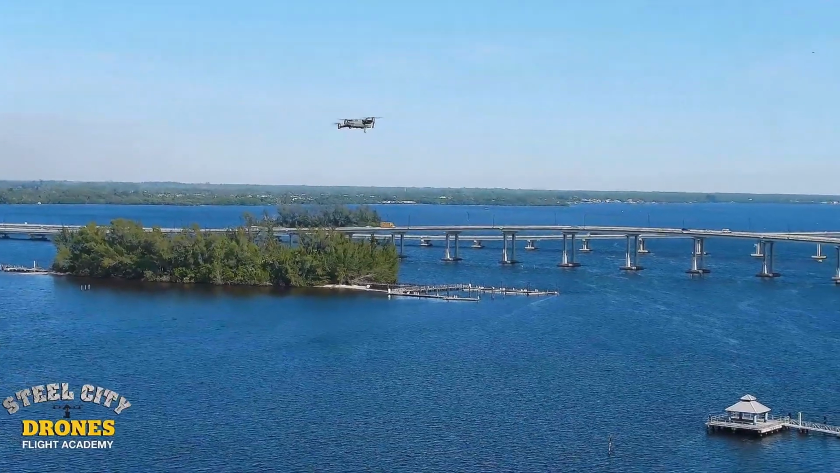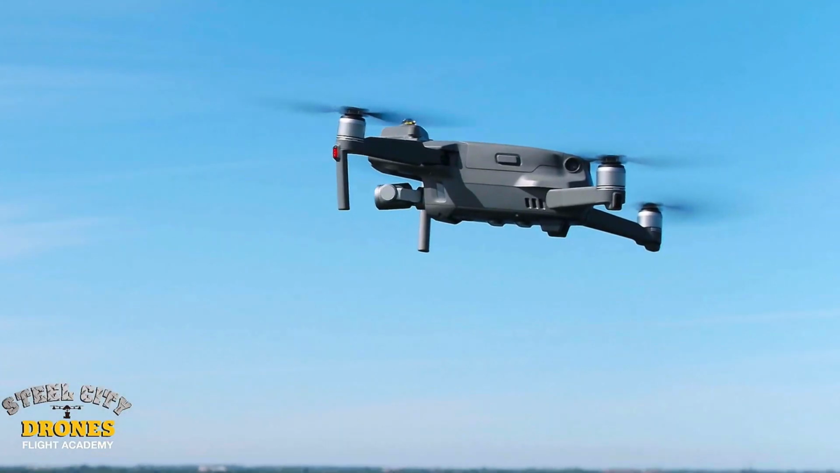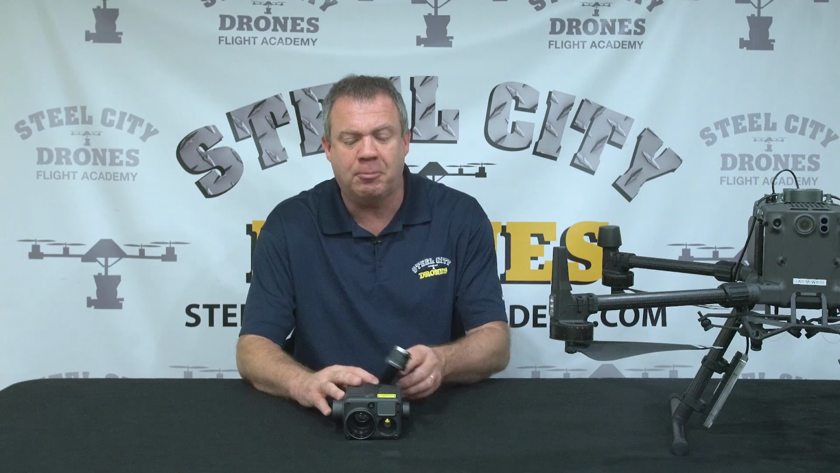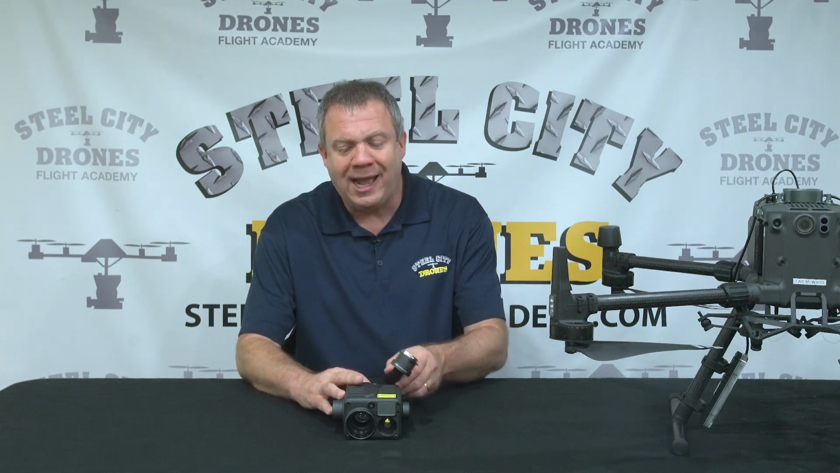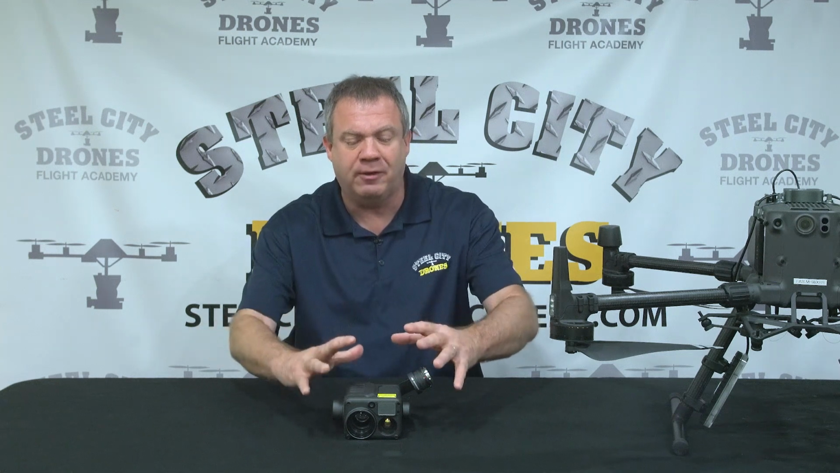So you might be saying to yourself, why can some cameras with 20 megapixels be good and a camera like this not be good? Well, again, we're looking at it from a standpoint that this is a camera with multiple cameras inside it. And its elements and everything are very complex in here.